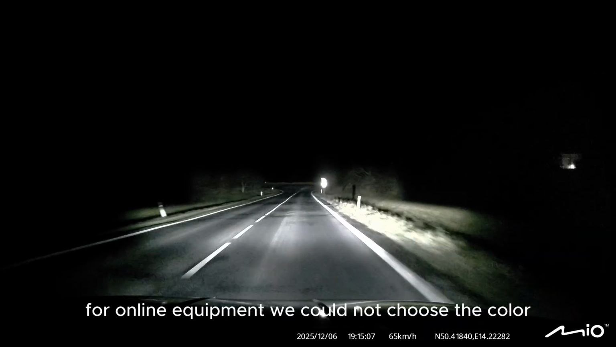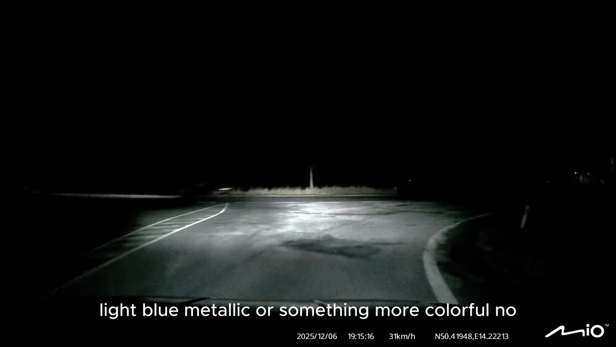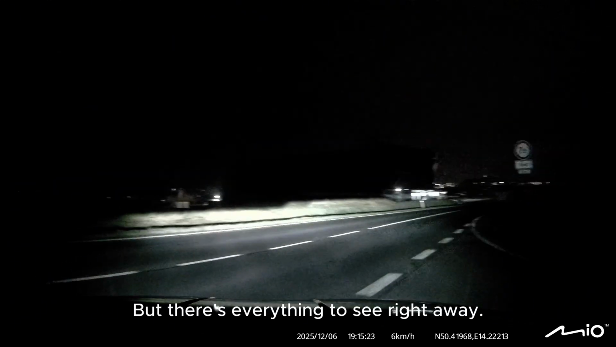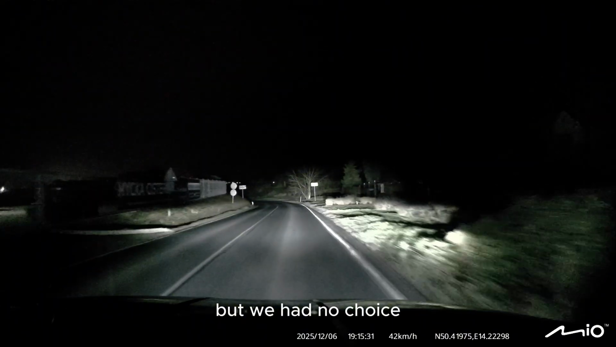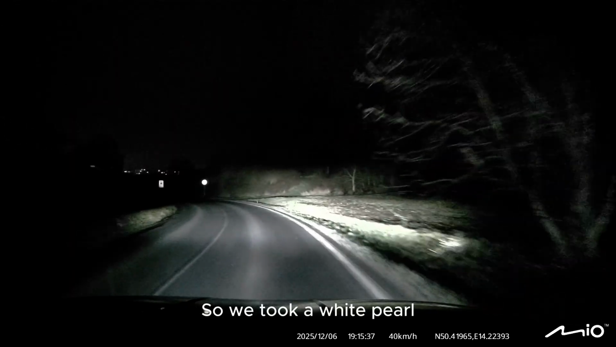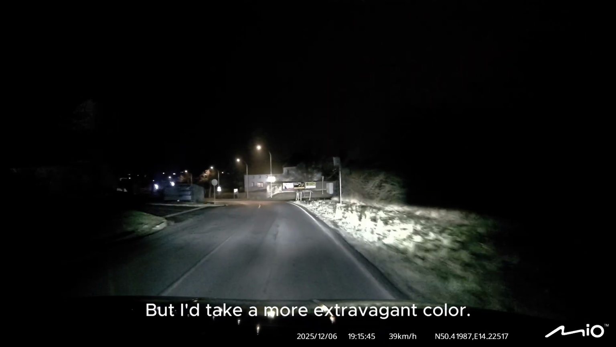Unfortunately, for online equipment, we could not choose the color we wanted. We would like some light blue metallic or something more colorful. No, there was a choice of red, white, maybe some black or something. And now they're making some matte colors, but you see right away that it must always be washed. Otherwise it looks terrible. I didn't want white at all, but we had no choice. I personally would go red too. It is forbidden to me by the family council, so we took a white pearl. And so we're used to it, and it looks very good. But I'd take a more extravagant color.